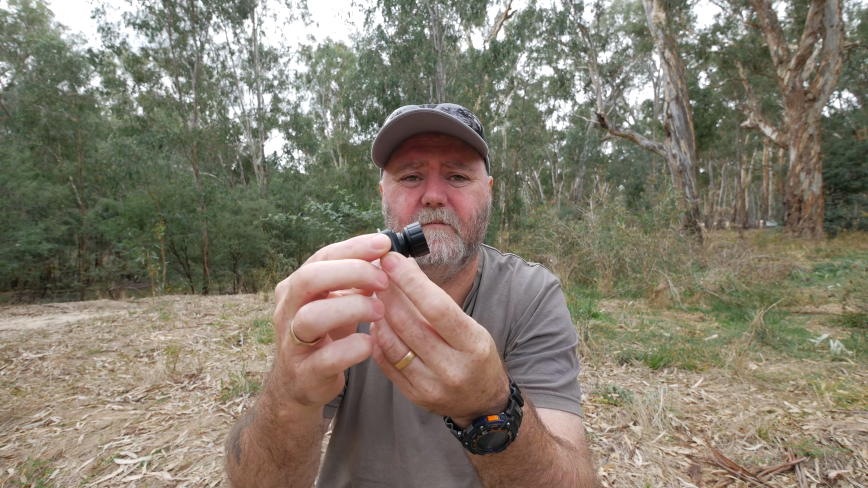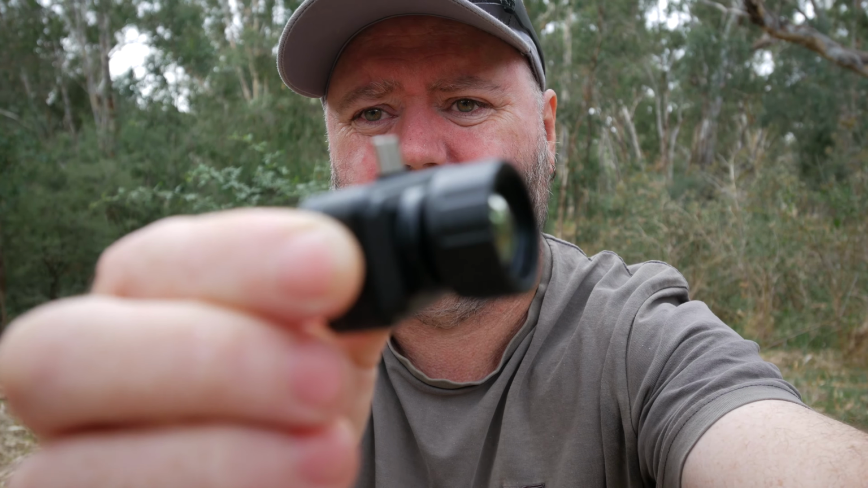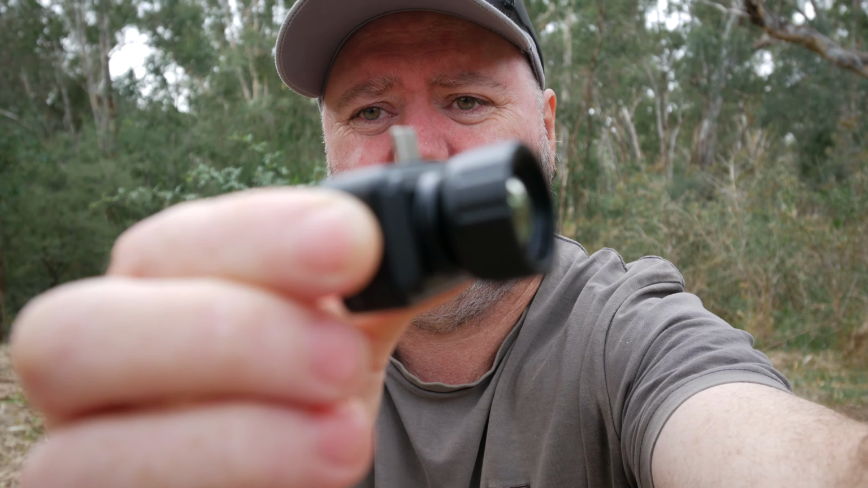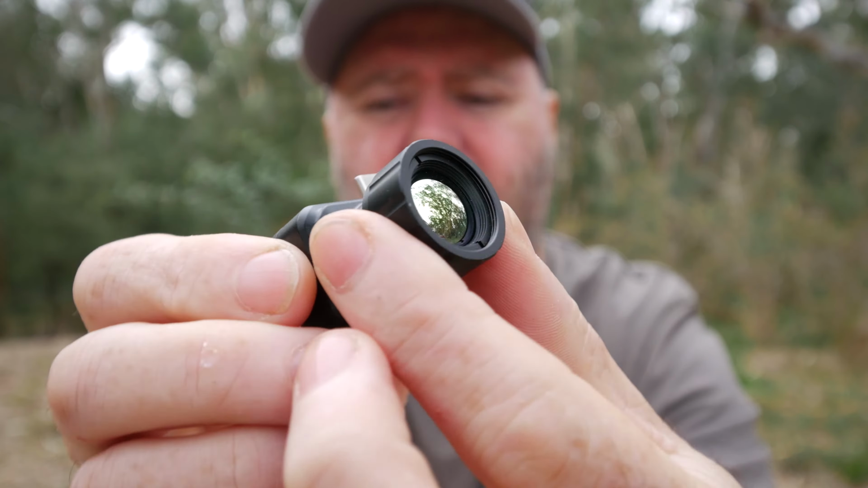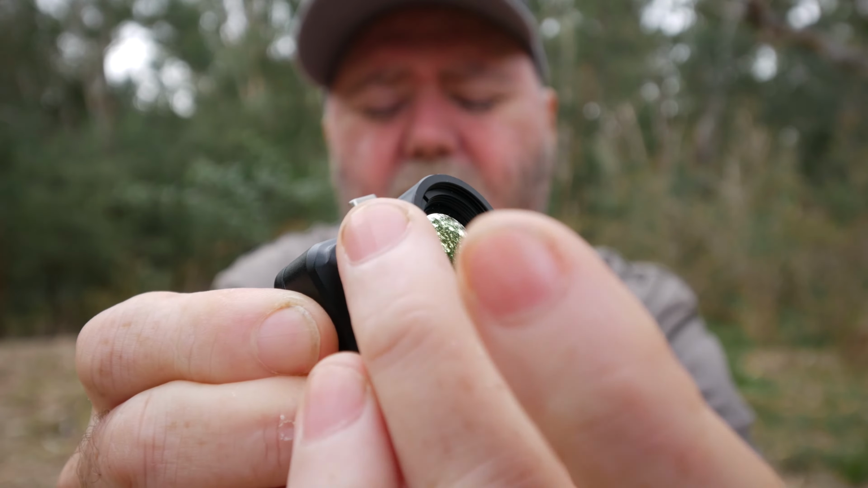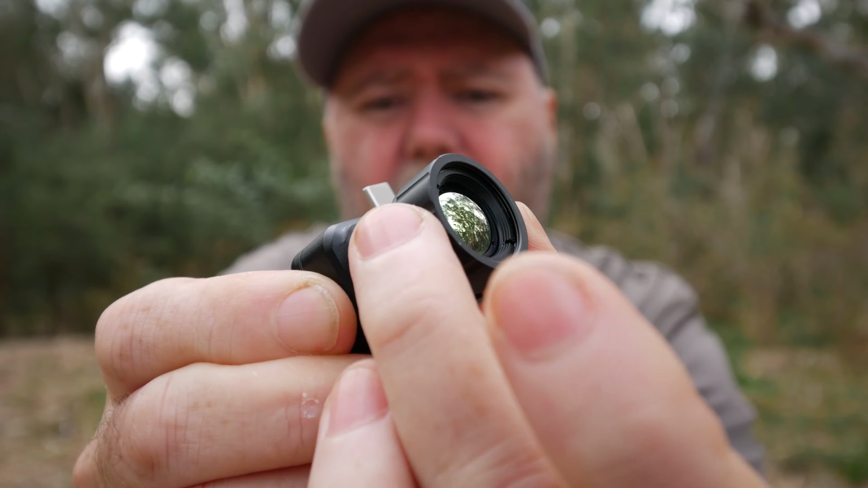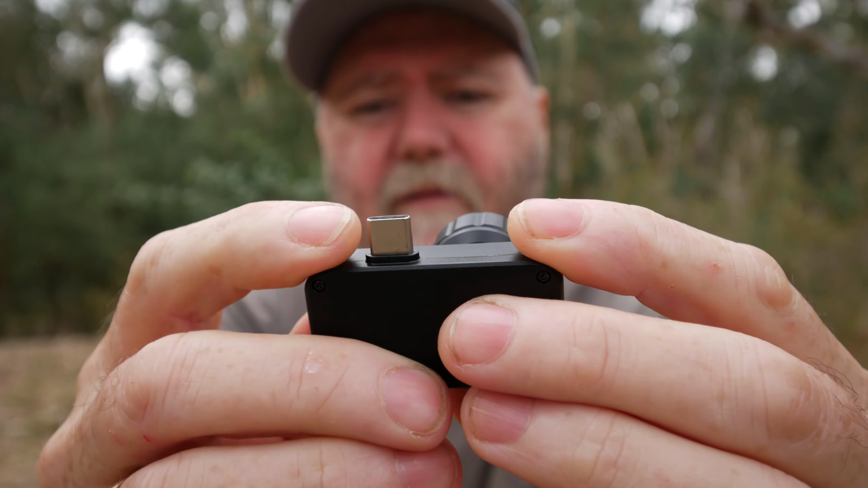For the build quality, I know this is small here. Actually, you know what? I'll zoom in on it. Come on, focus, little fella. Alright, so it has a 19mm germanium lens. It's focusable, it's actually nice, and it's not too stiff, but it won't move by itself. It has a USB-C interface.